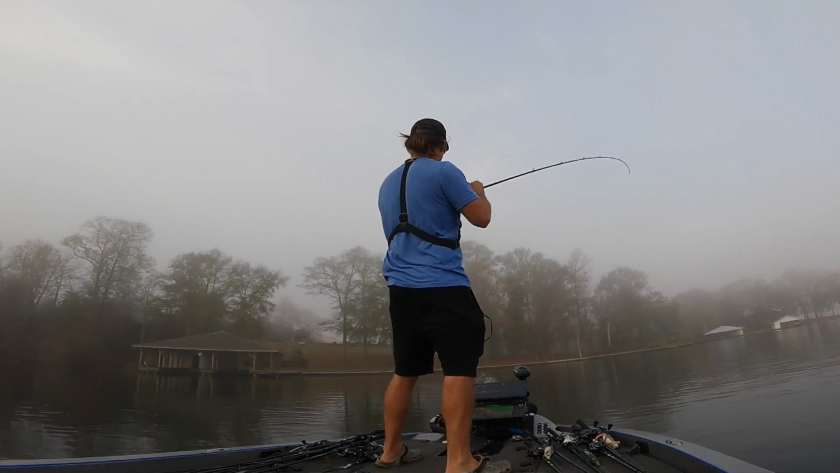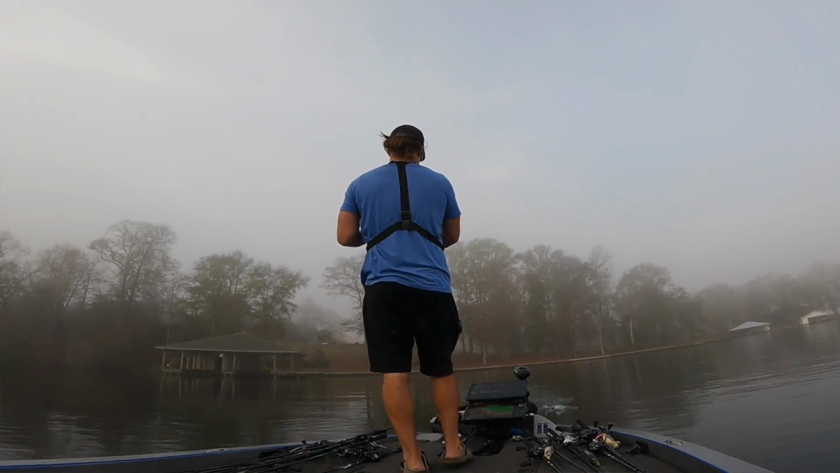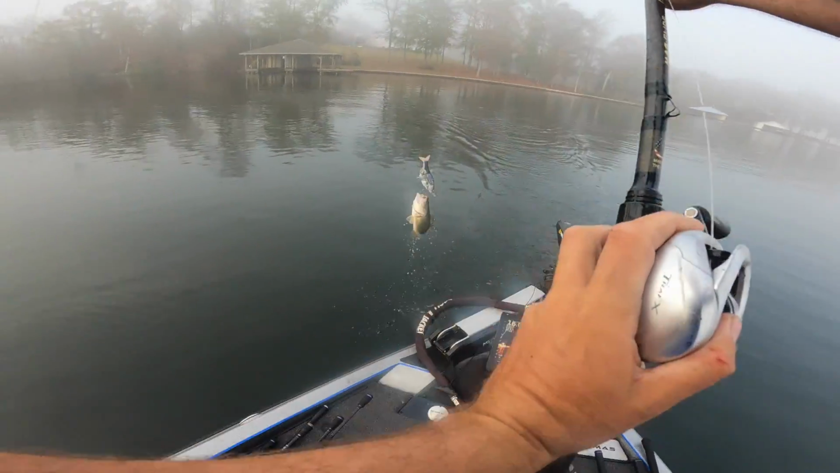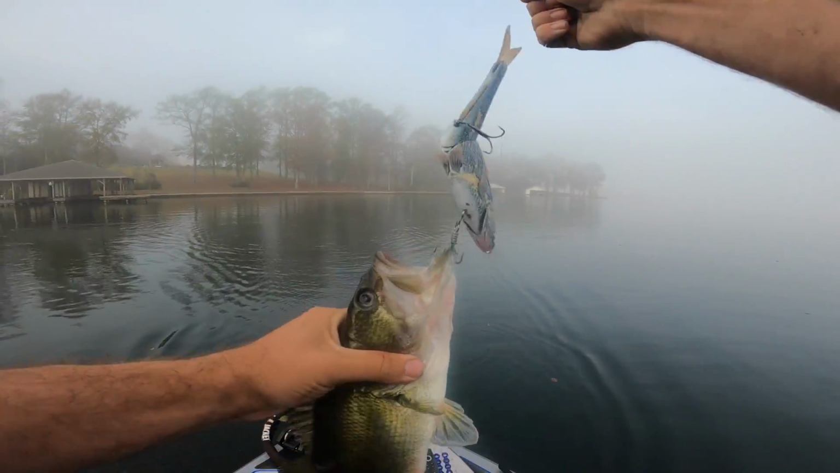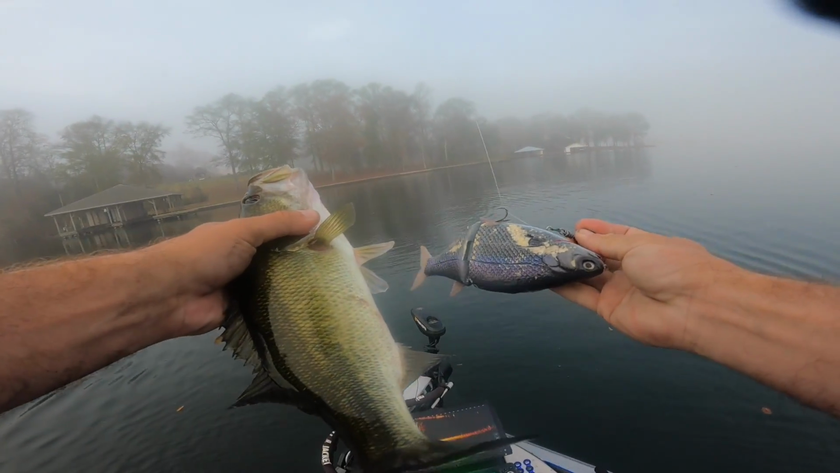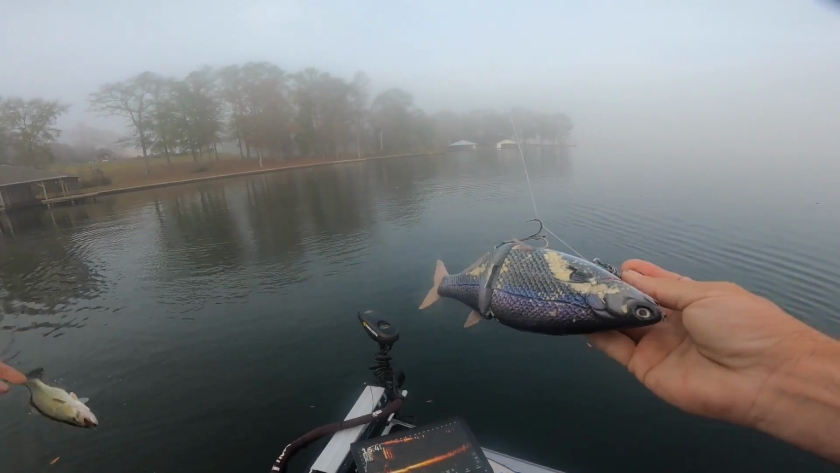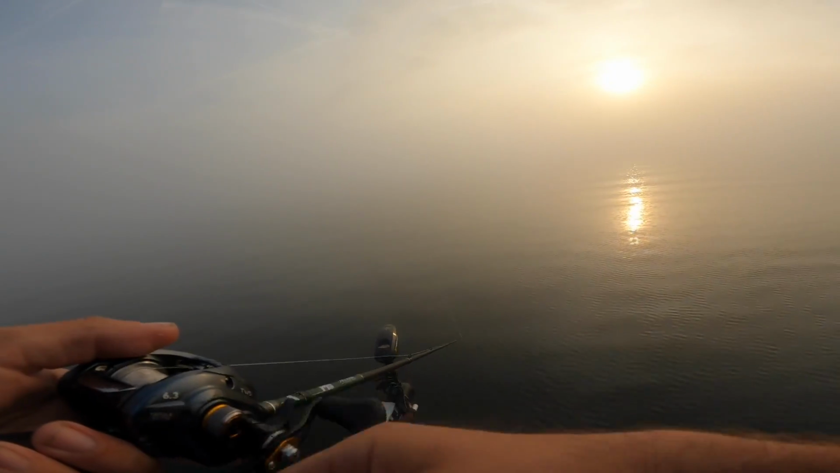Oh my God, a fish ate it off the surface. I thought it was a giant one doing that nonsense. What are you doing, little bud? My damn bait's as big as you are. Hey, we're on the board. That's an angry one right there. Wow. Topwater blow-ups.